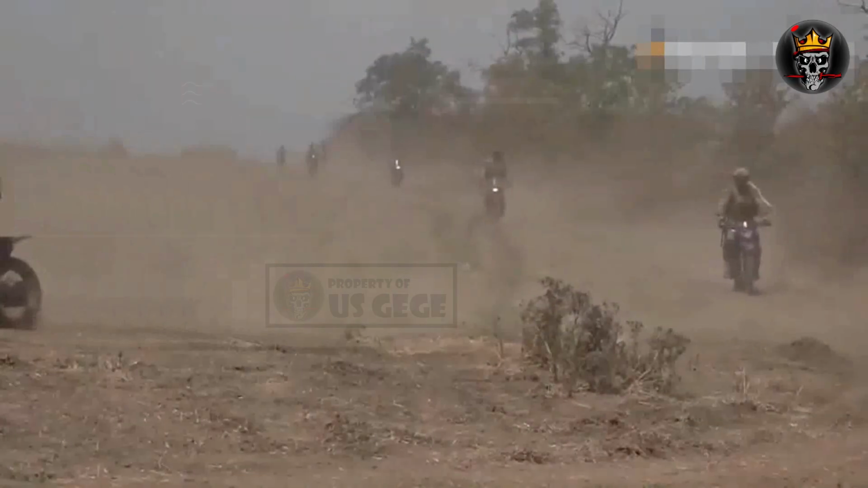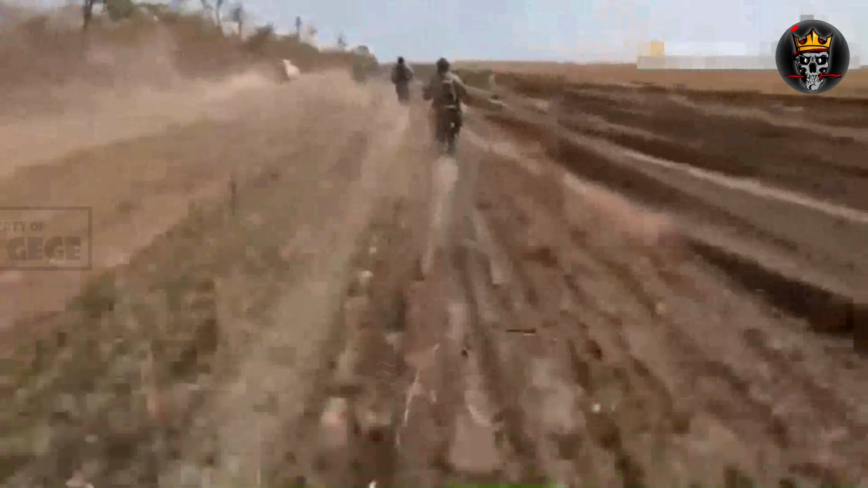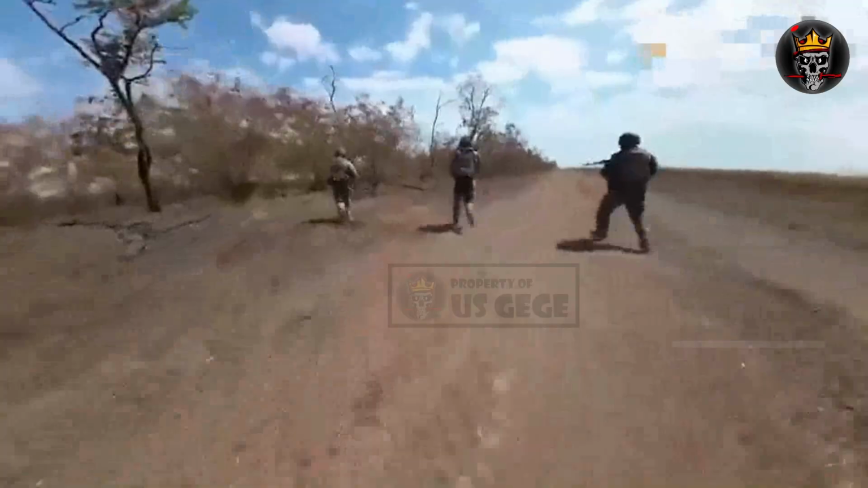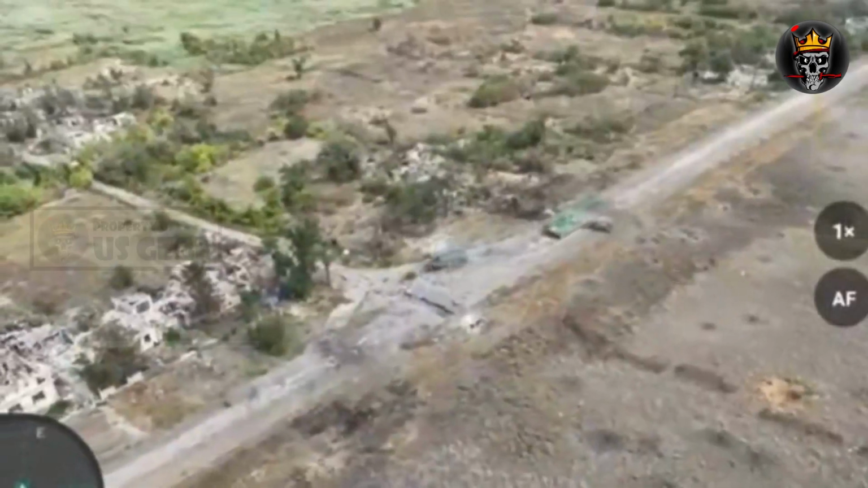Here, in a desperate bid to break through Ukraine's well-protected defense line in front of Siversk, Russian forces launched a massive assault using 50 motorcycles and light vehicles. Ukrainian defenders managed to adapt quickly and deal significant damage to this enemy attempt.